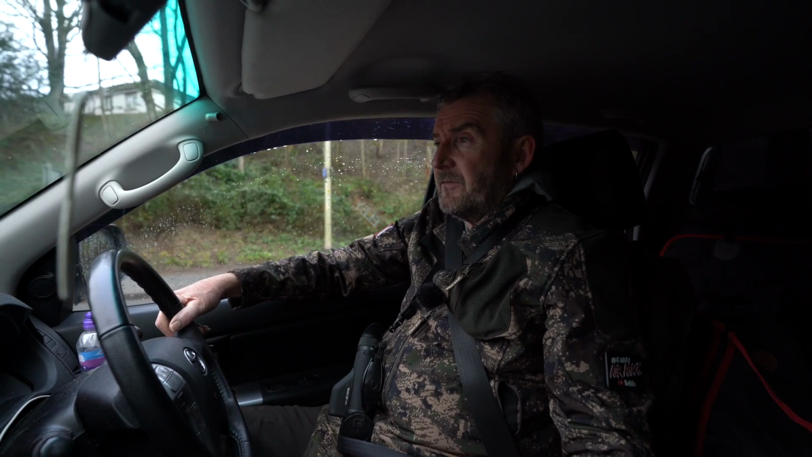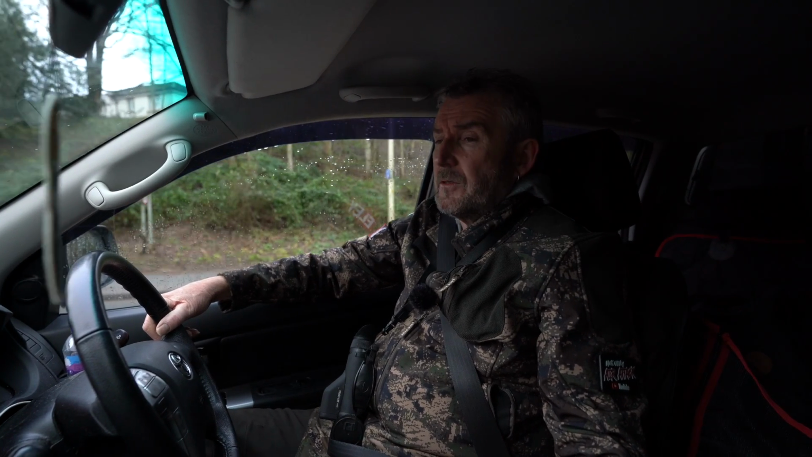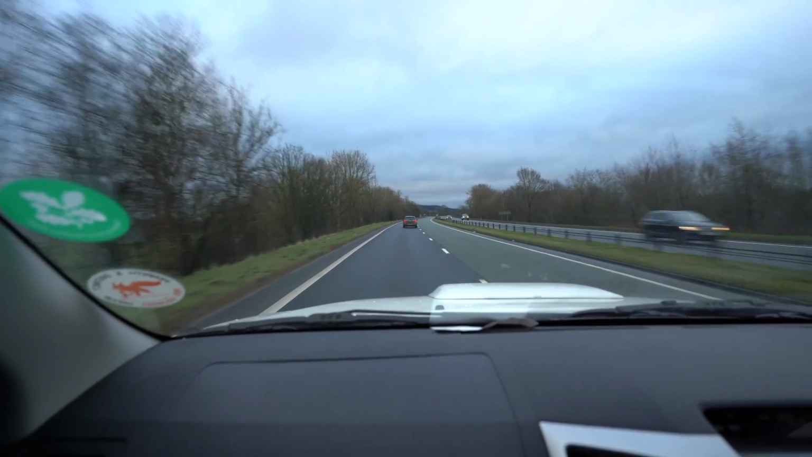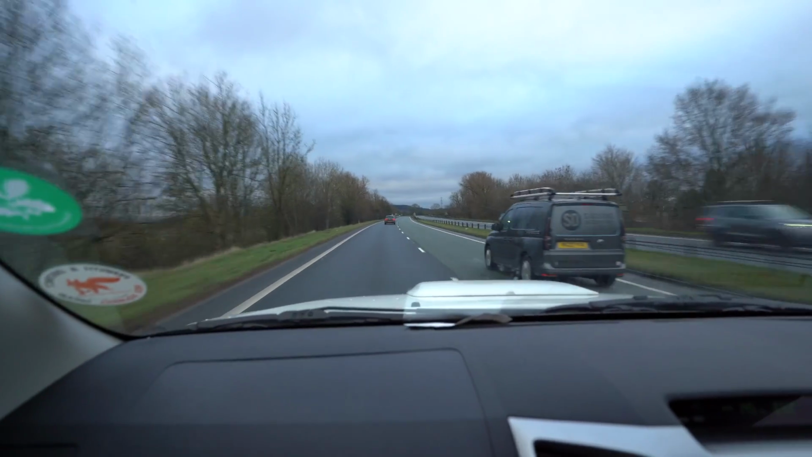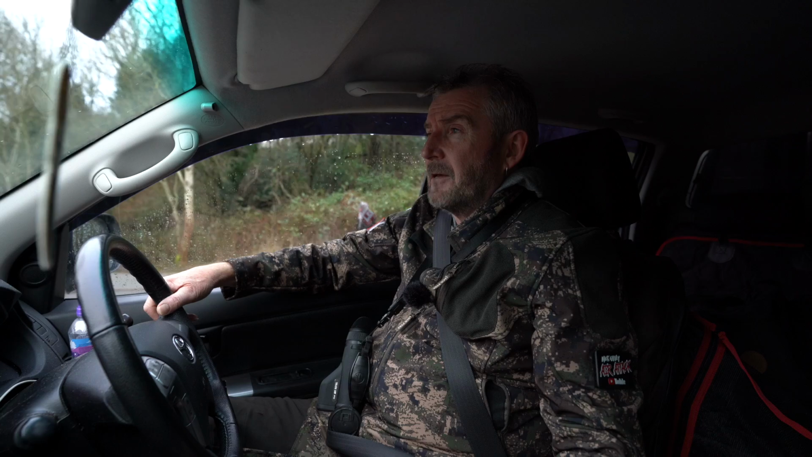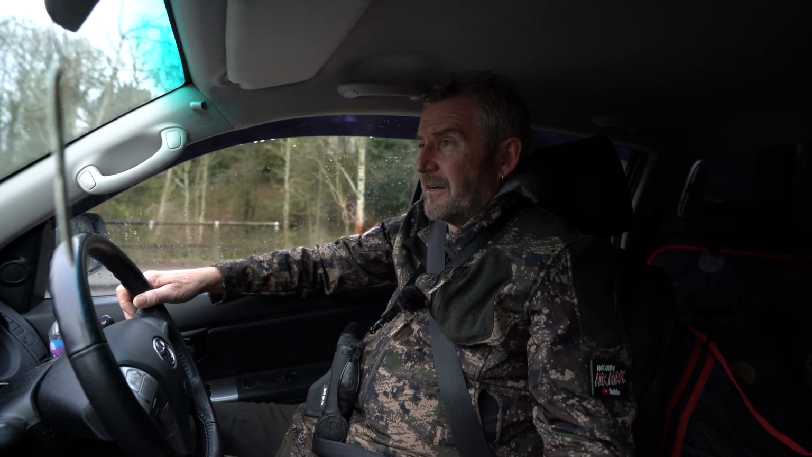It's a bit of an early set off as compared to normal. We're going down to check a piece of land that we've been on before. There's a few rabbits been knocking about, reported by the landowner, who, if you may remember, takes care of horses, a bit of a rehabilitation centre. He thinks he may have seen something acting a little bit strange, just hanging around and not being very active. To me, it smells of myxi.